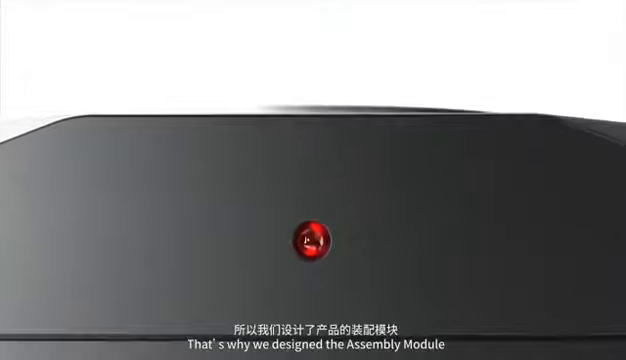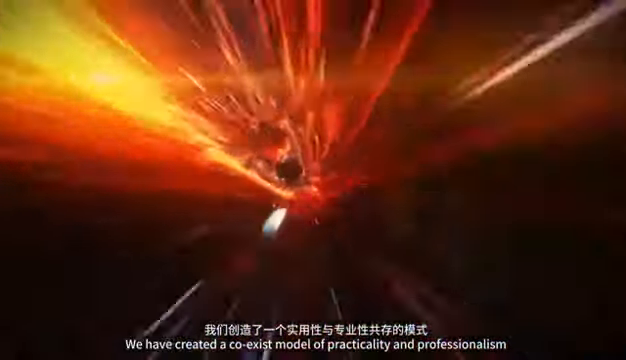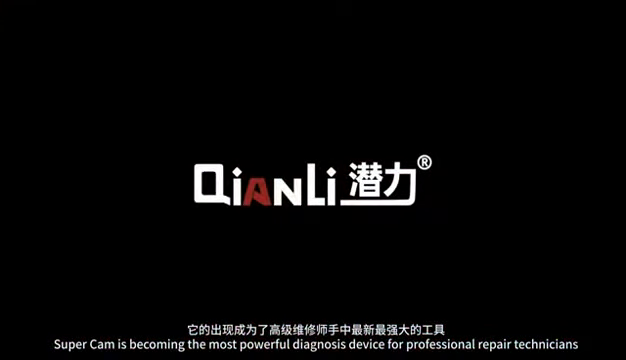That's why we designed the assembly module. Between PCB and SuperCam, we have created a coexistence model of practicality and professionalism. SuperCam is becoming the most powerful diagnostic device for professional repair technicians.